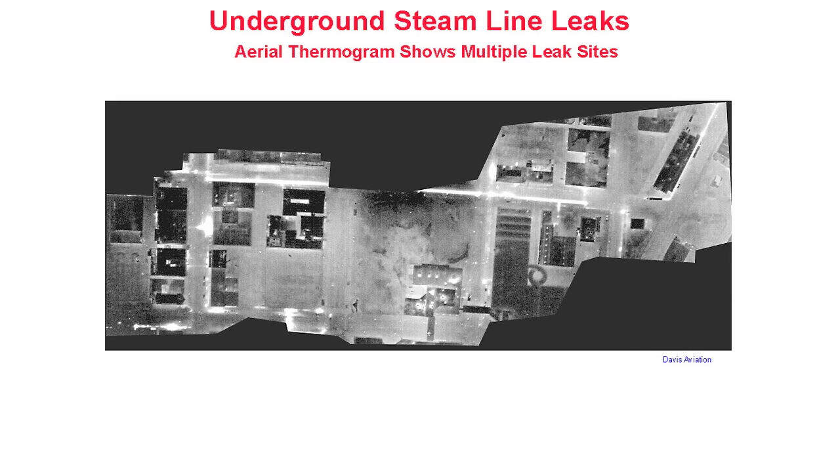Underground steam line leaks. One alternative to performing infrared inspections from ground level is to use an aircraft. Such inspections can be performed quickly for large areas such as industrial facilities or municipalities. This composite thermogram shows evidence of multiple leak sites in an industrial park. Here, leaks are indicated by the large amorphous shapes along the path of the buried steam lines, which are evidenced by the straight white lines.